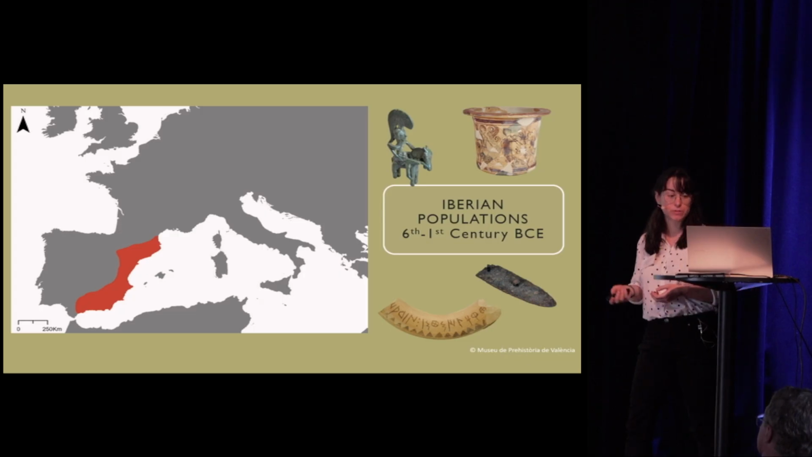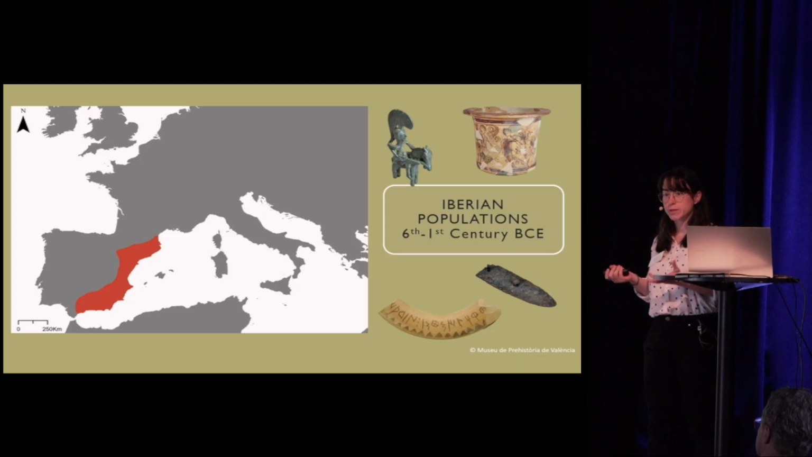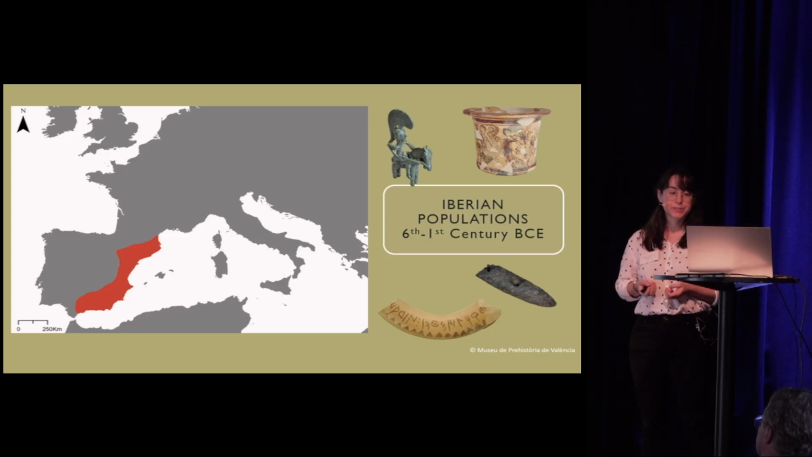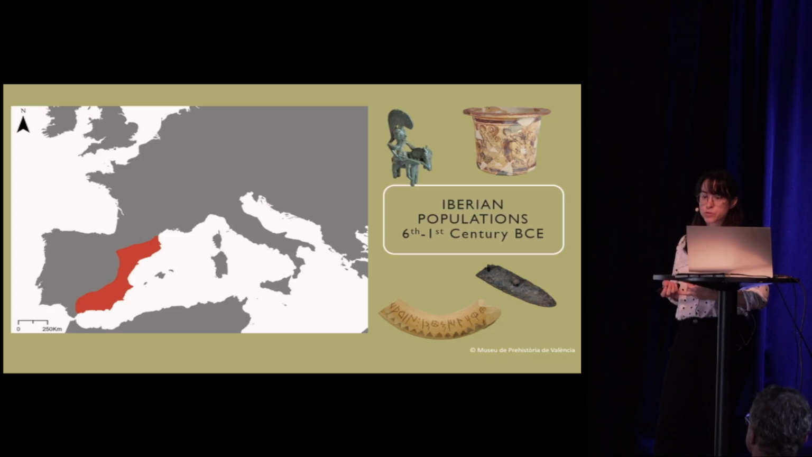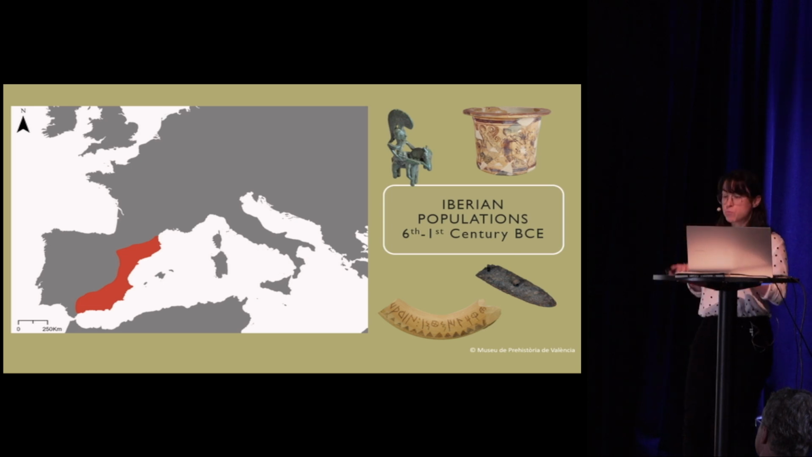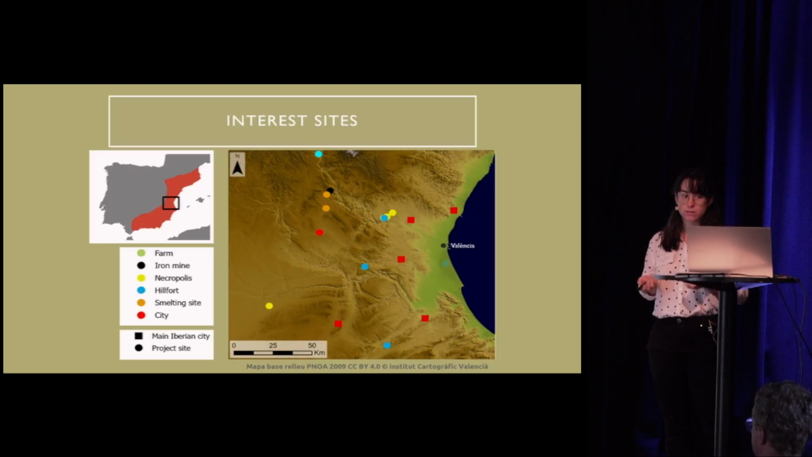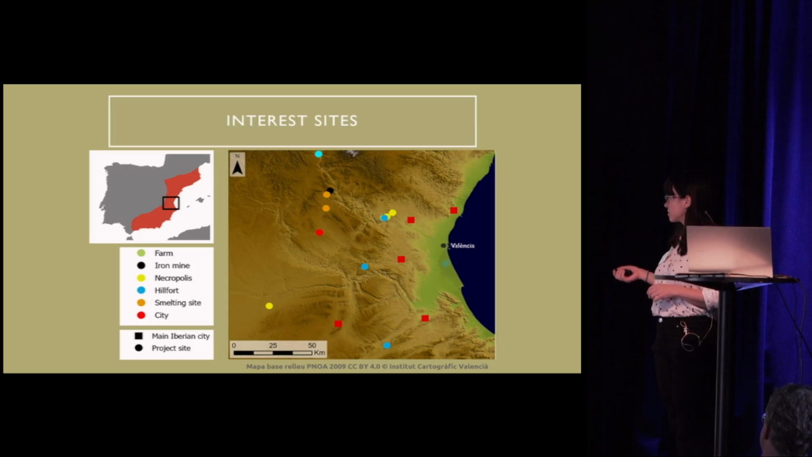So these populations had some common traits that allow us to call them Iberians, with complex levels of social organization, political organization, urbanism, and economic strategies, and even religious beliefs and language that we can see in them. So it's important to have in mind that even if we call them that, they were not a unity. Like, for instance, our main focus on the project is this part of Valencia.